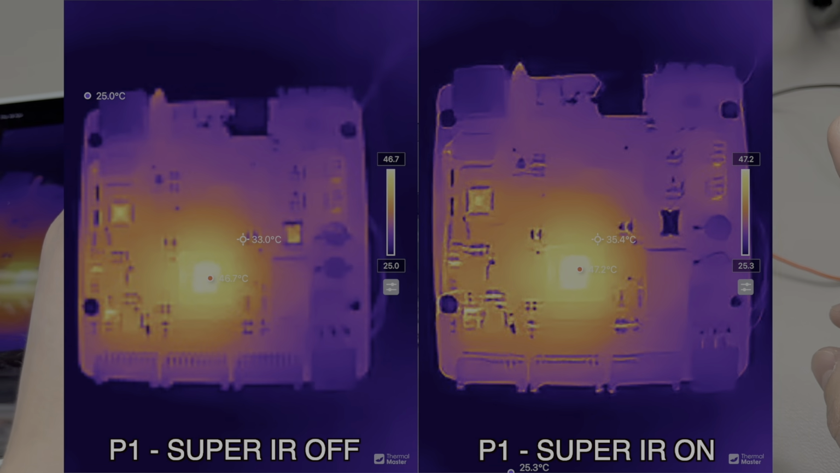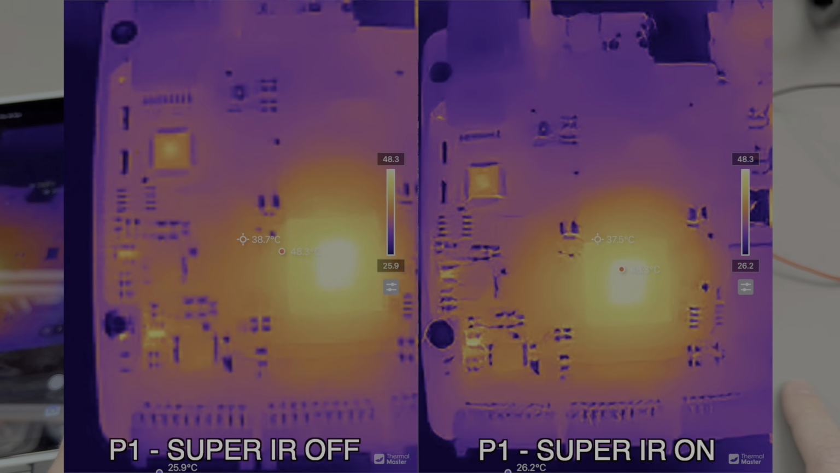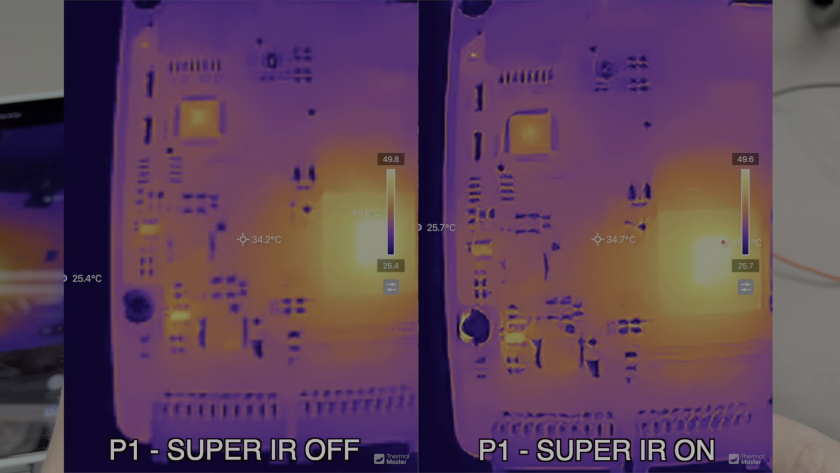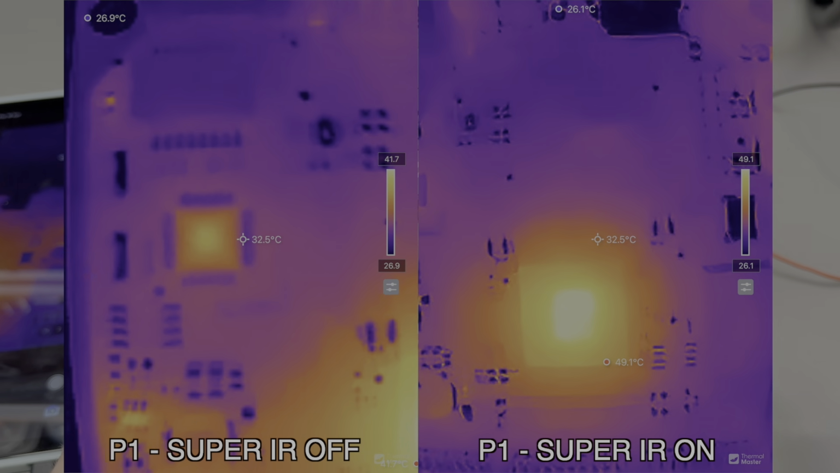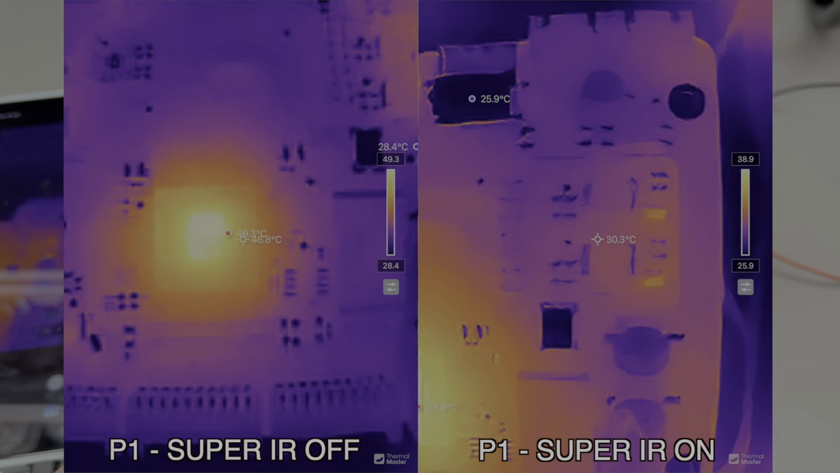Now, for comparison purposes, we're first going to look at just the P1 camera. On the left, I have the standard image, and on the right, just for comparison purposes, I have enabled the Super IR resolution software boost just to see if we can tell if there's any difference between the images.